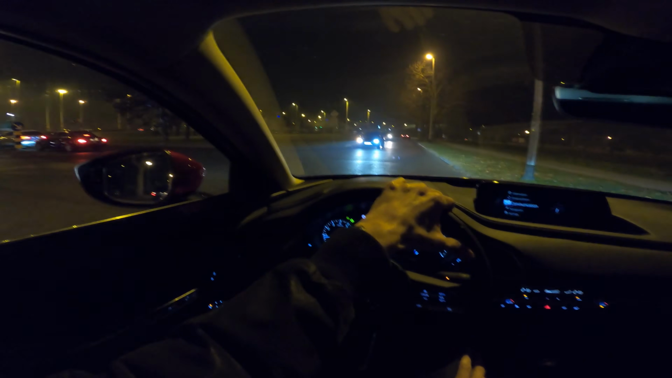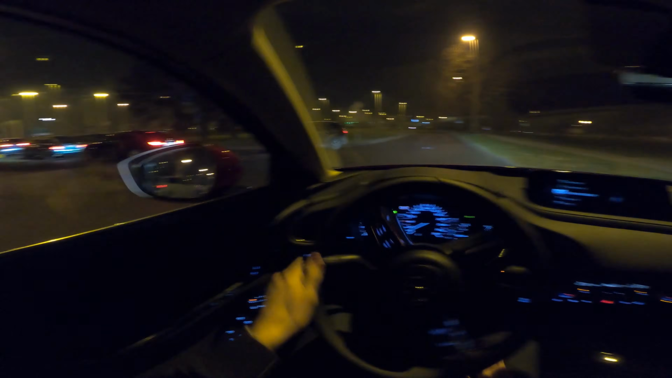Now let's start talking about the driving. Of course, I forgot to say from the start, this is the new SkyActiv-X 2.0 inline petrol, naturally aspirated. It has the new technology, so it has a compressor, and a new way of getting more compressed air.